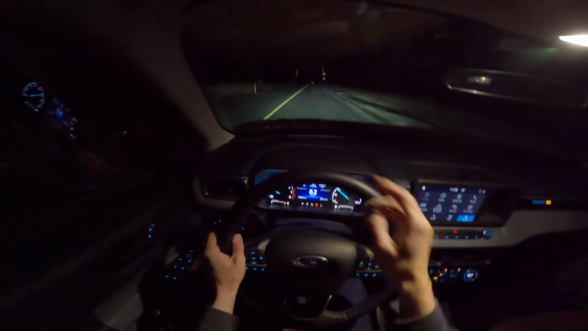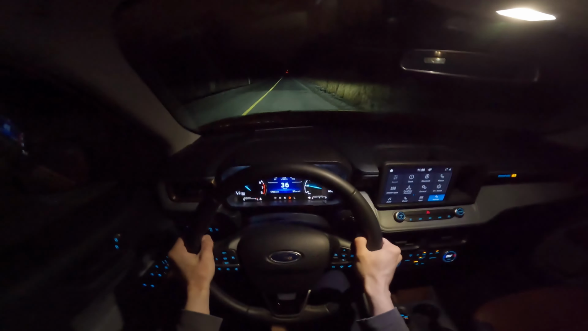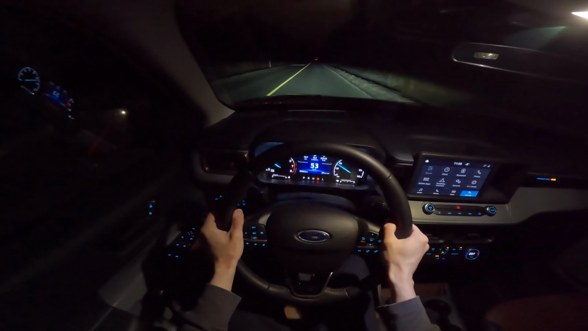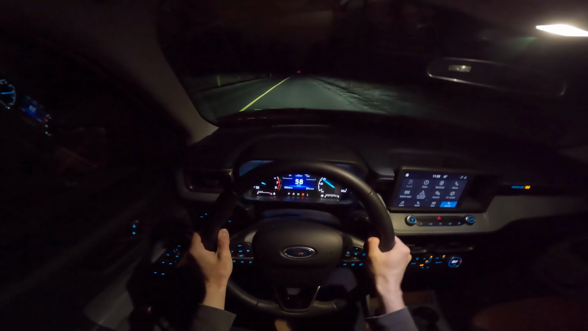Pretty quickly, as we saw the car up ahead. So good automatic high beam system, but that's pretty common these days. Just a few cars that I've criticized for having a bad one. So yeah, good job for not messing this up, Ford.